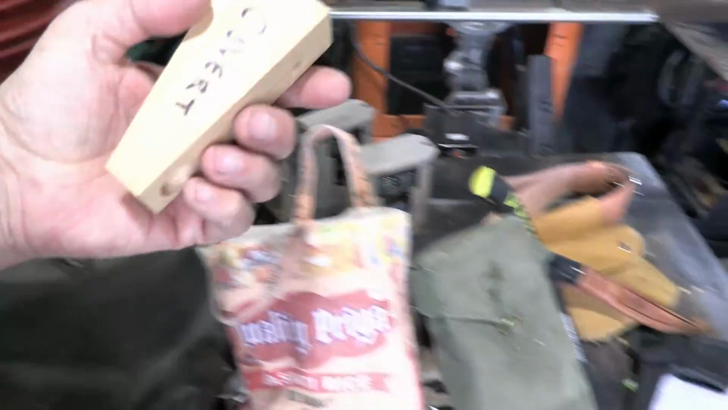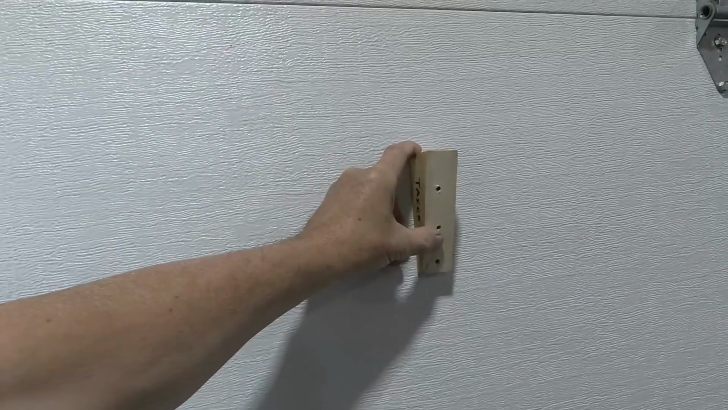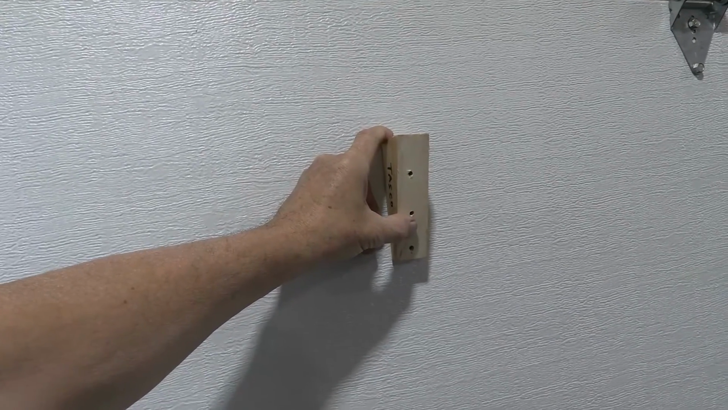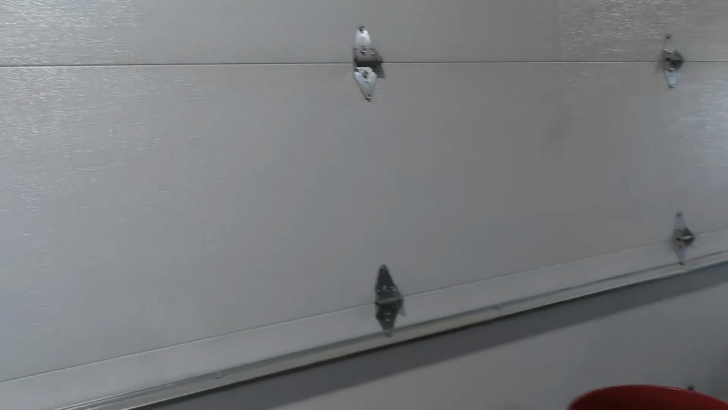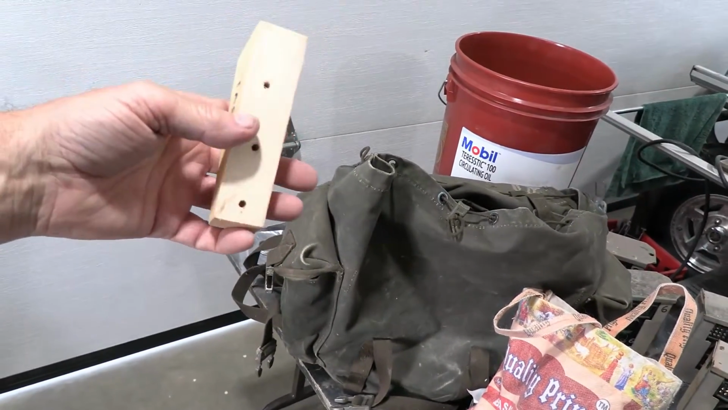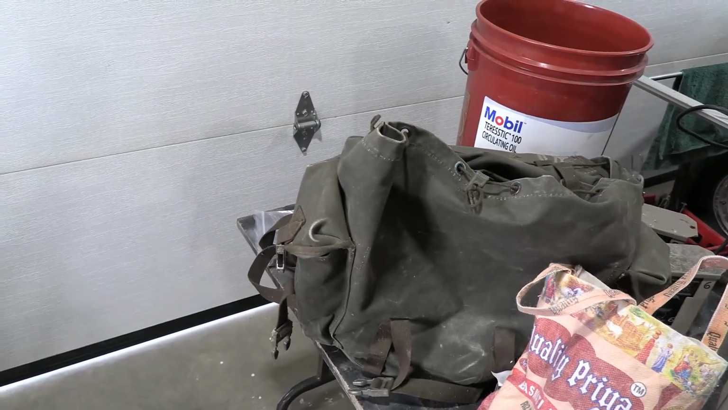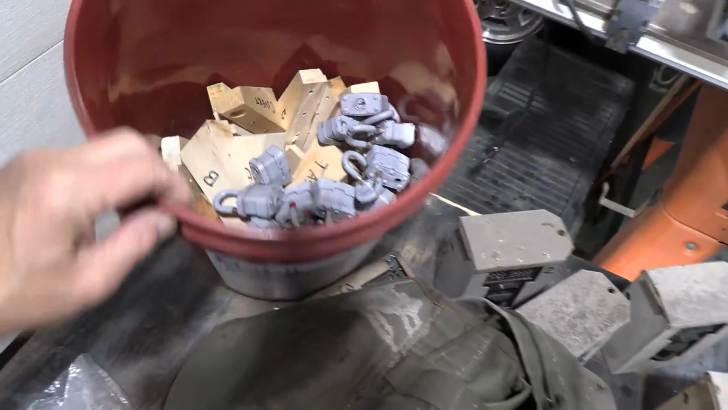I cut these wedges. The purpose of them, I'll put them out on the tree like so, and then when I screw the metal box onto the tree, it angles it down. Now I always set them up as high as I can reach, 7-8 feet up, something like that. The whole purpose of the wedge is to angle the camera down into the right angle for capturing the animal when he cruises up. So I got a bucket of them, and a whole bunch more spare locks.